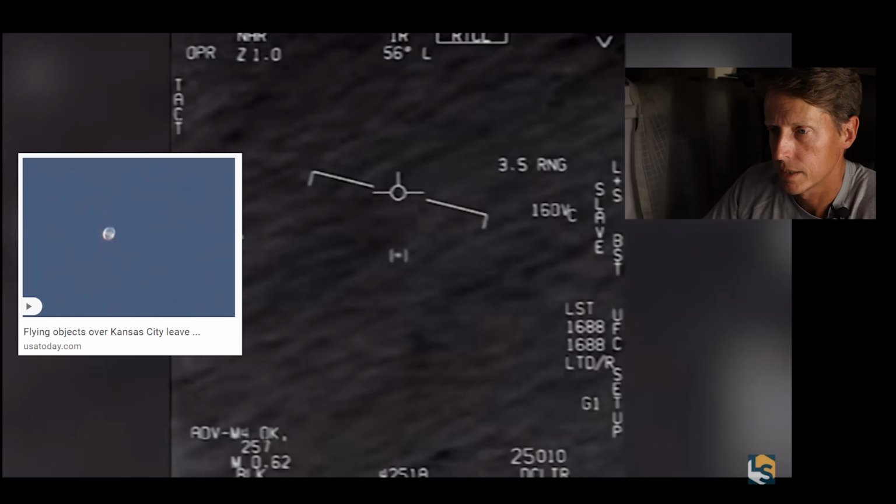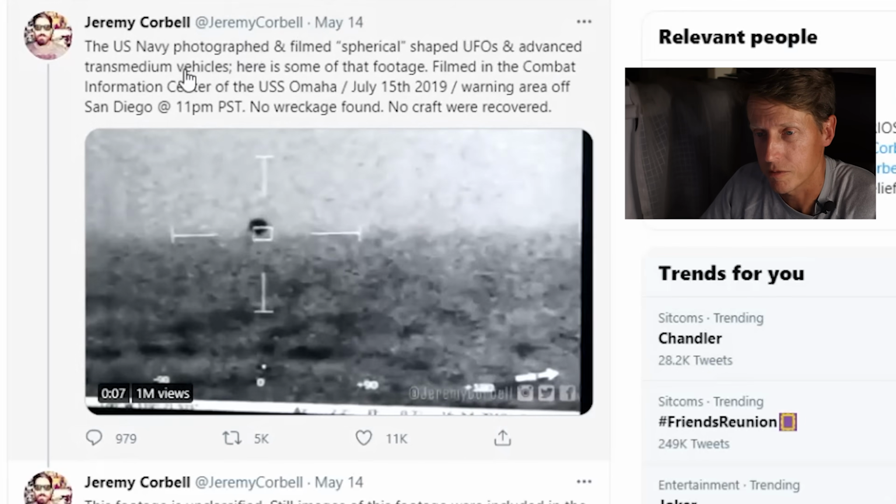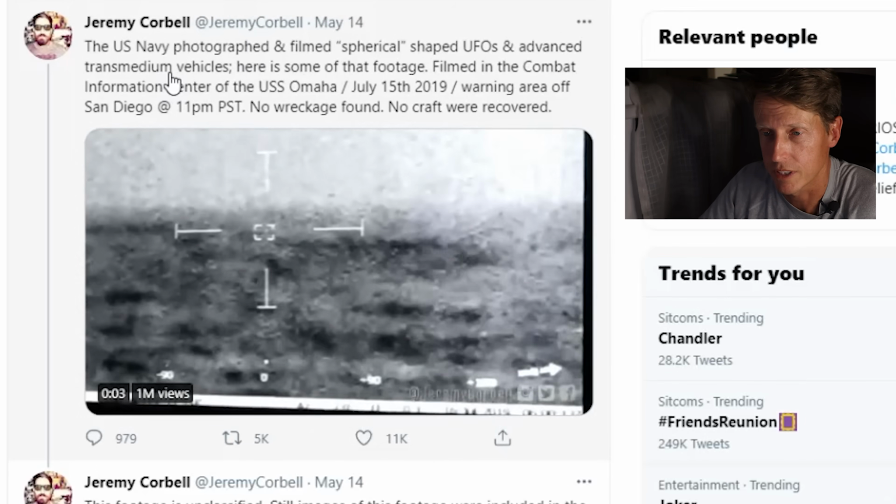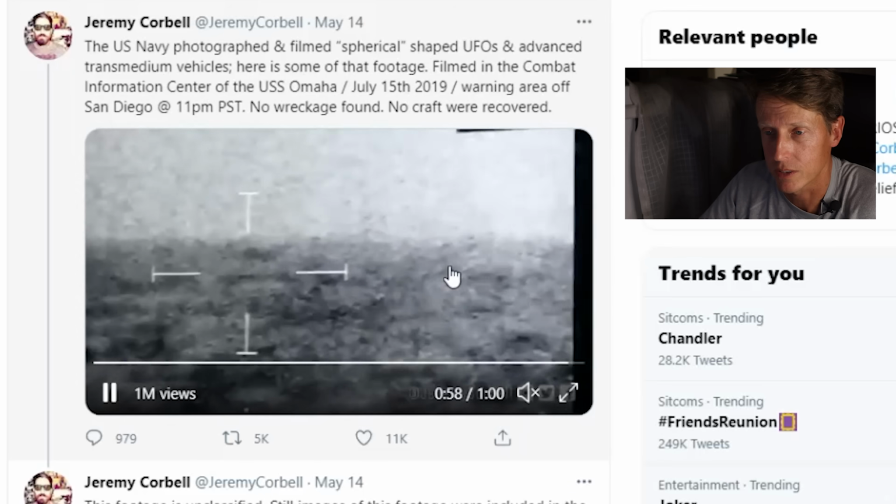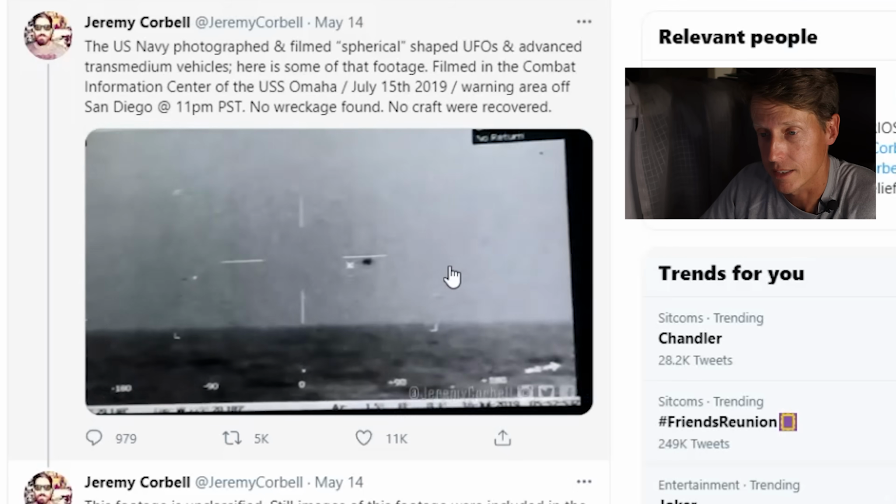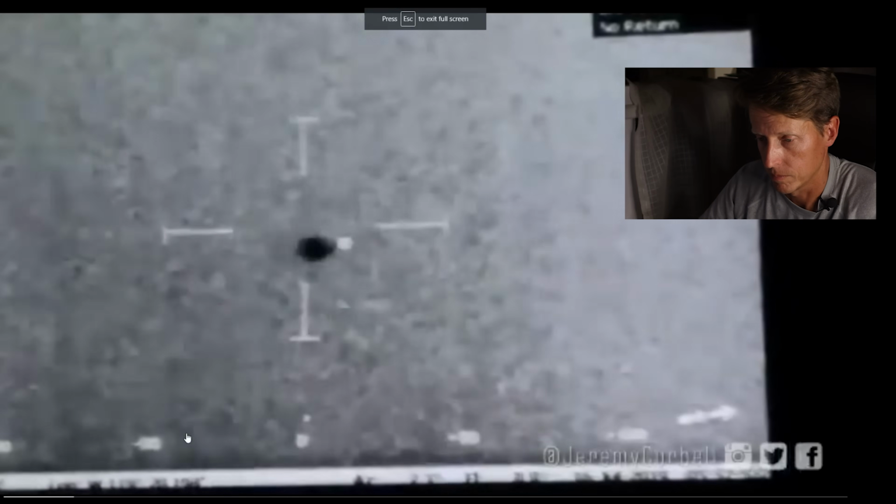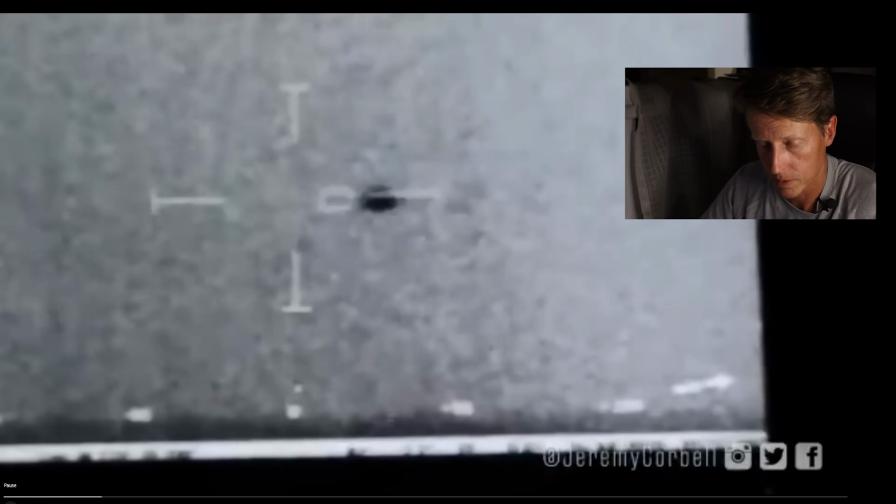I'm talking about how they lost, gosh, dude. Wow, look at it fly! So if that was not enough, we have this. Okay, the U.S. Navy photographed and filmed spherical-shaped UFOs and advanced trans-medium vehicles, and they said that this is authentic. Okay, so let's watch this thing. Took off. Let's go get it.